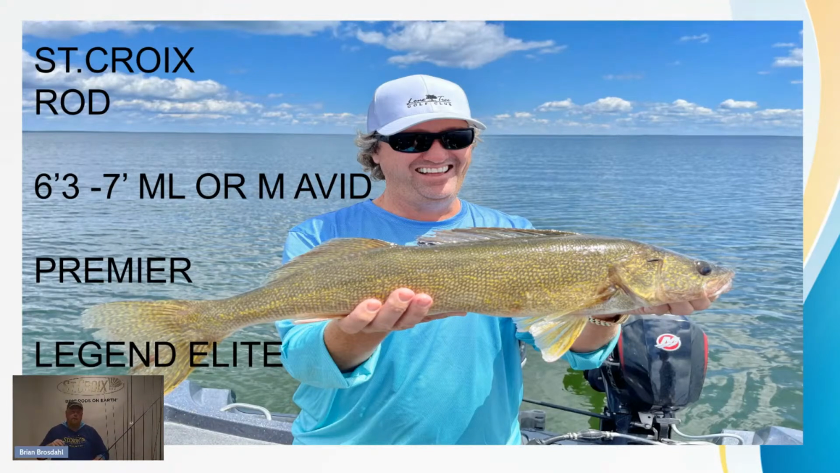So using the right rod's really important, but there's times I like to use an Avid. I love the shape of the handle. The handle shape is very important because you're going to be using it for long hours, and I like the flare of the handle. It's got a nice grip, and it feels good throwing in a sinker and a drop shot. If you're just underhanded throwing, it's really nice. You can cover some water.